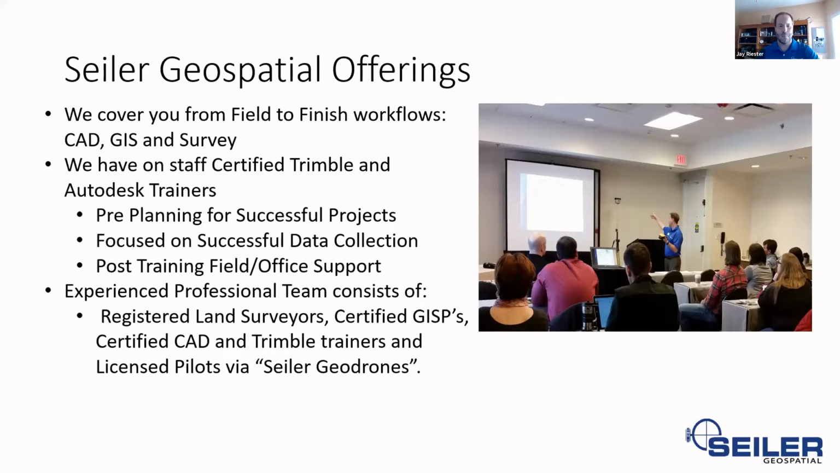Real quick, some offerings that we have, if you're not aware of, besides the speech I gave this morning: we have field to finish workflows, whether it's with CAD, GIS, or survey. We have certified Trimble staff and Autodesk trainers on board. We've also got land surveyors, certified GISPs, which Gale is one of, certified CAD and Trimble trainers, and licensed pilots. Travis Lemoyne gave a talk yesterday afternoon during the workshop session on drones and being certified pilots. If you have any questions about that, please stop by our booth because that does come into the mobile mapping theme I have here today.